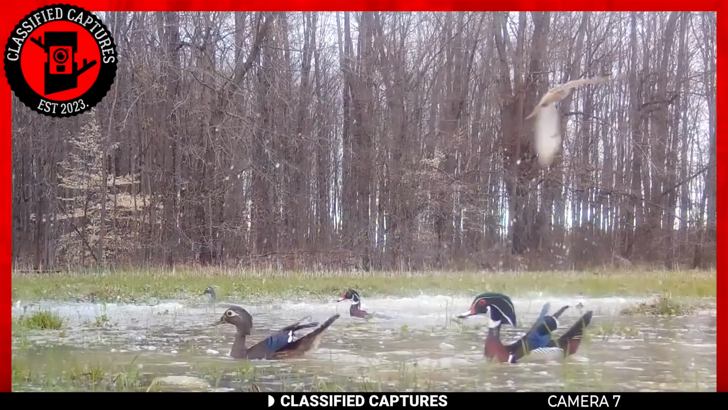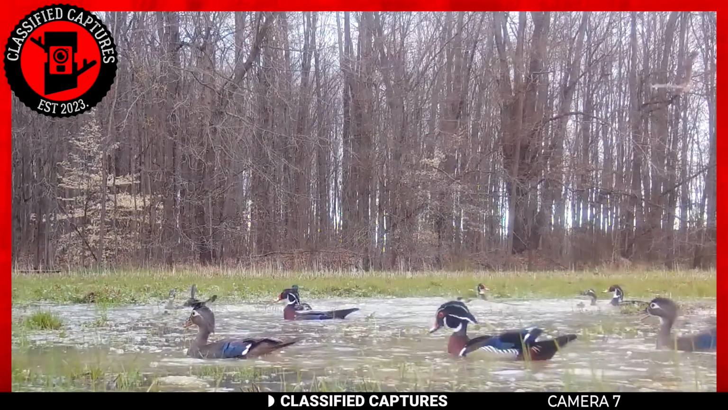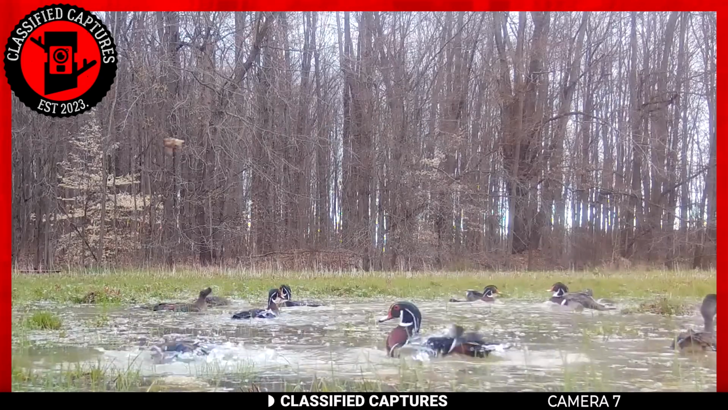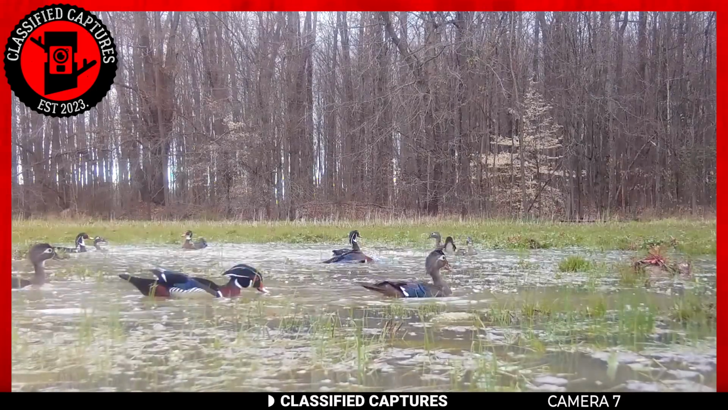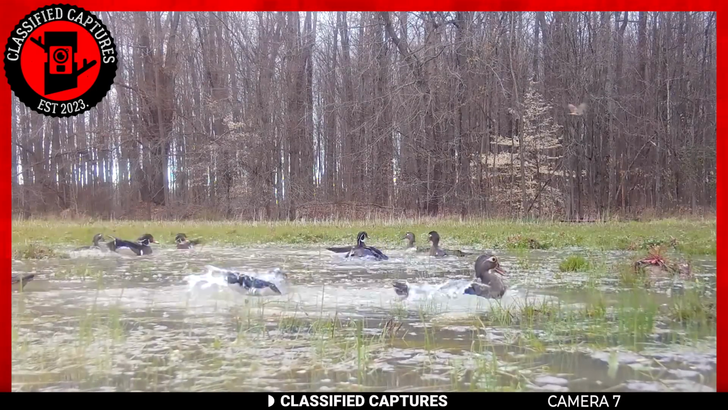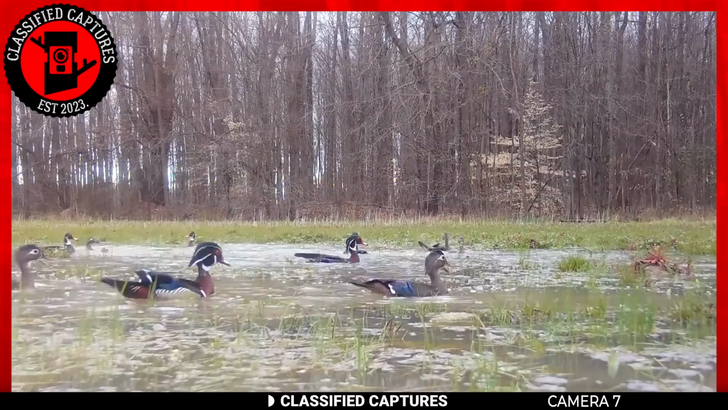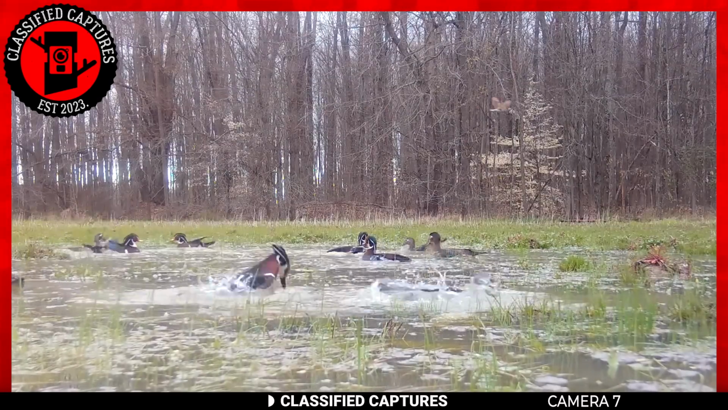Realizing it had been discovered, it aborted its attack. Even after it was gone, the wood ducks continued making noise, so it didn't return. Imagine if it was just one duck living a solo life. Without the protection of the group, the lone duck would have likely become a meal for the hawk.